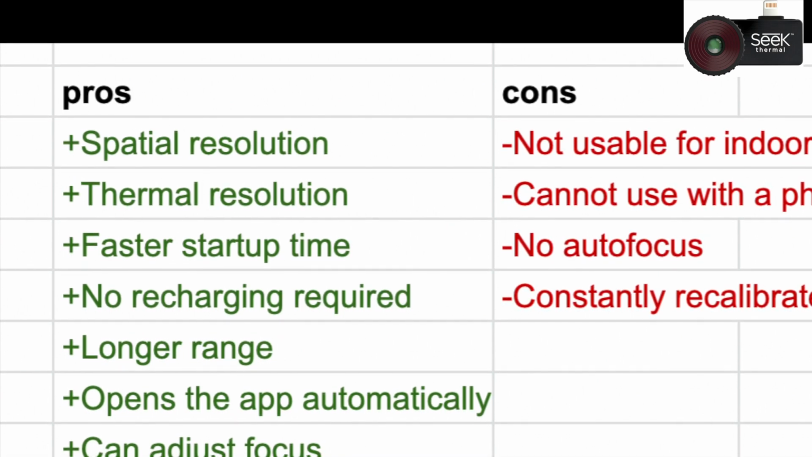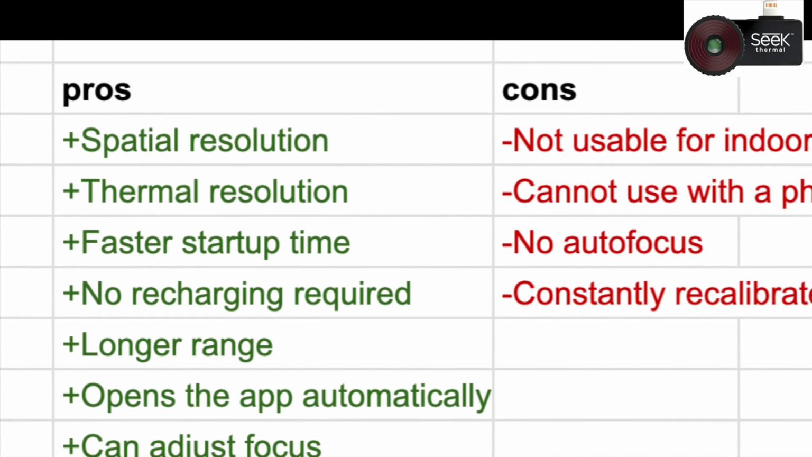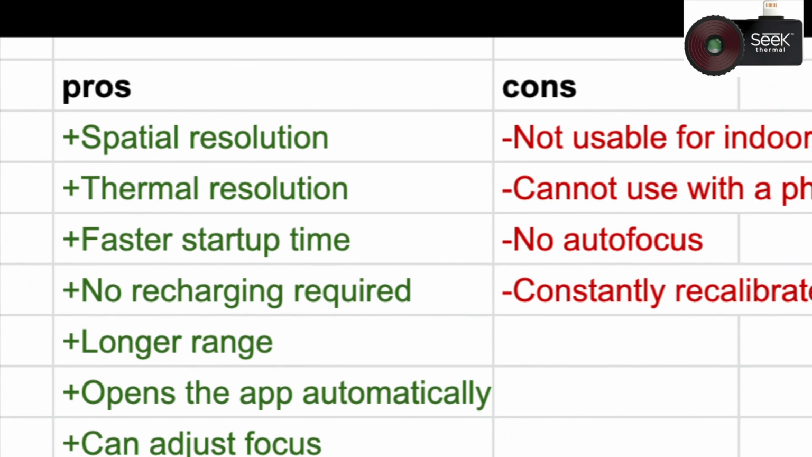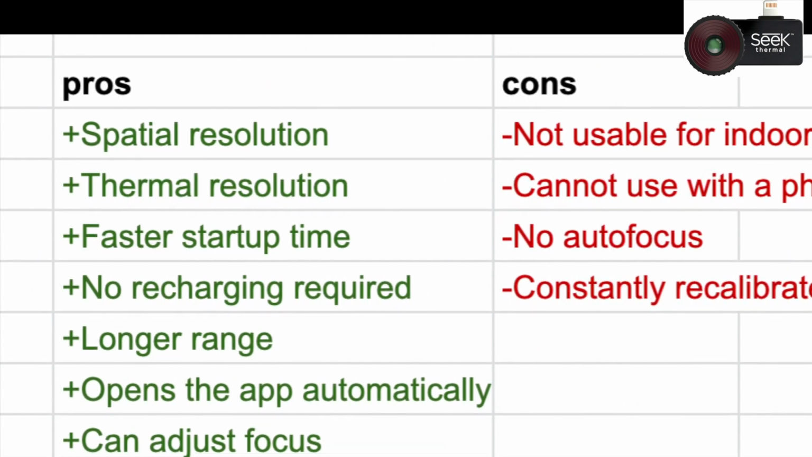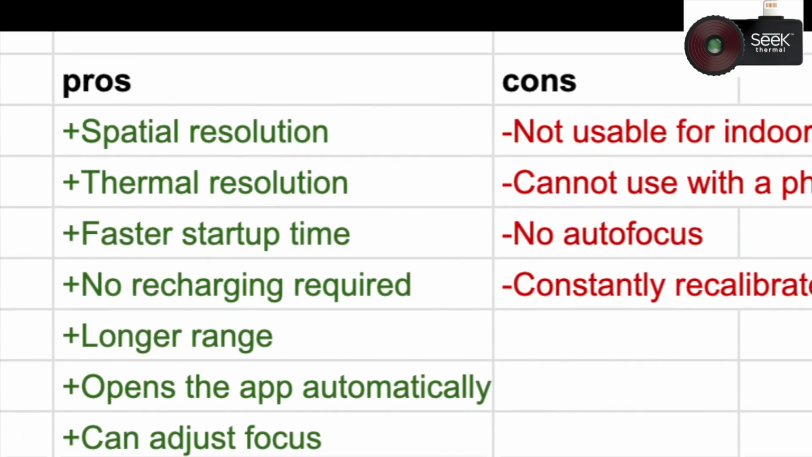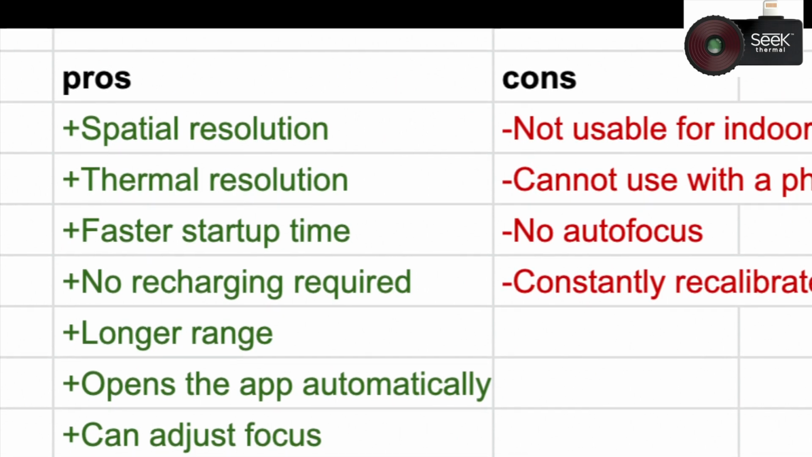It has a really good startup time, so once you plug it in, within maybe a second or two, you can start recording, you can start examining whatever you need. And because it doesn't have separate batteries, it uses your phone's battery, so there is no charging required, and you can use it for as long as your phone can hold the charge.